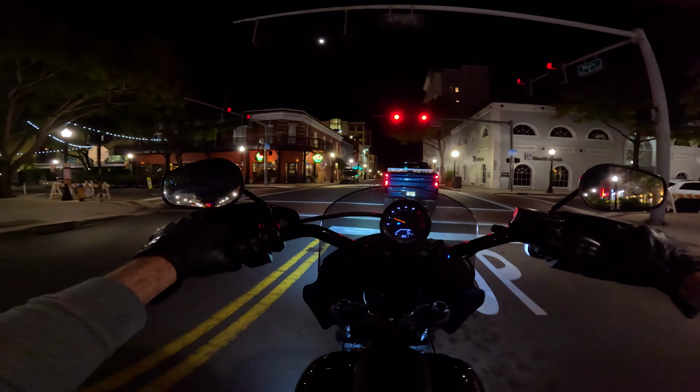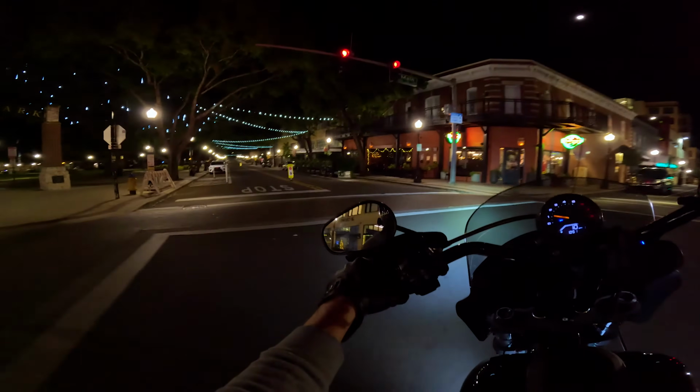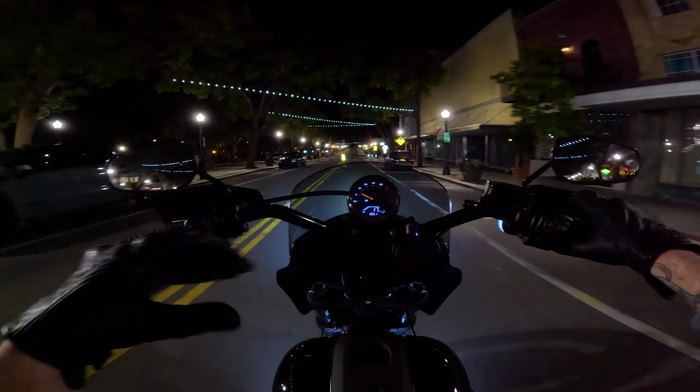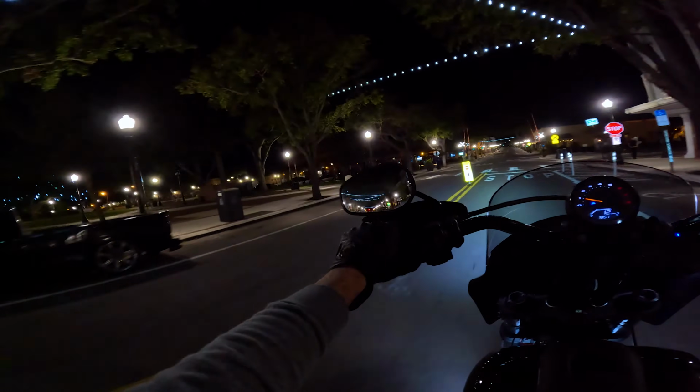We got Harry's here. This is like Munn Park in the square. But yeah, the settings that I put up work great for this landscape right now.